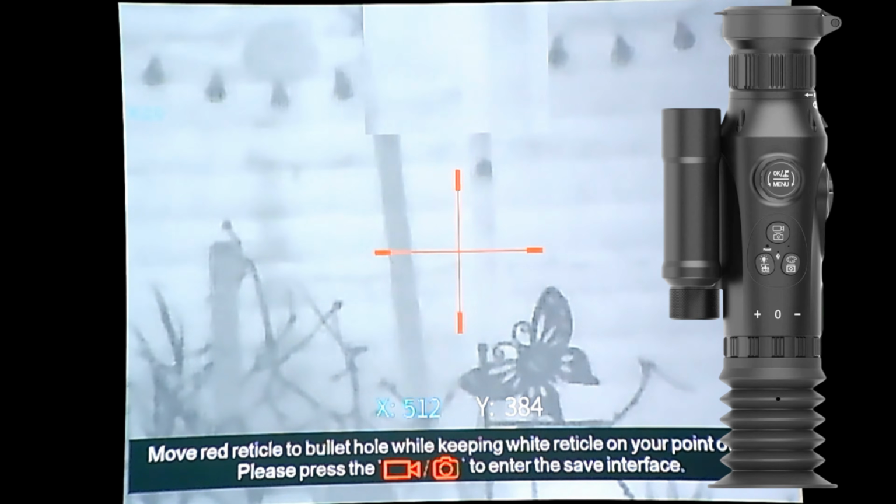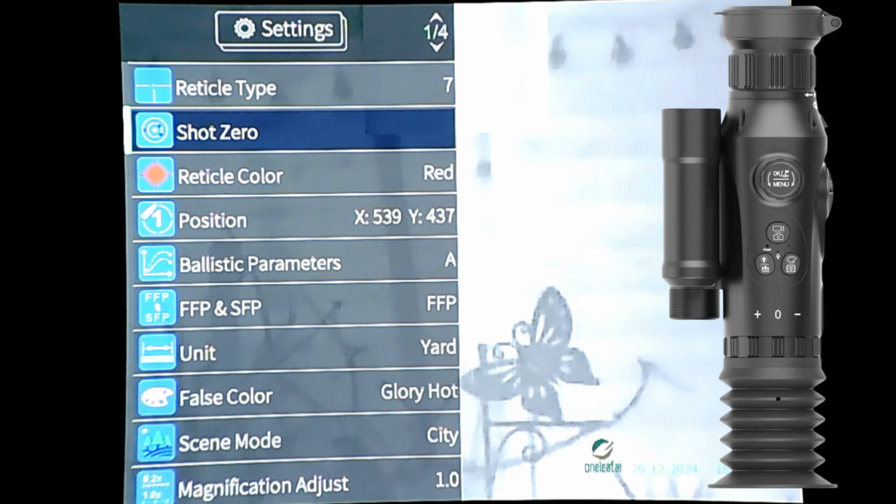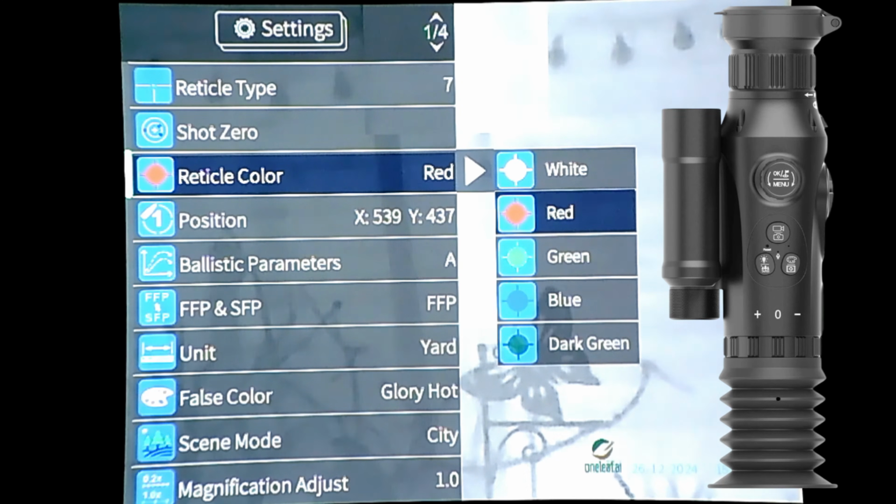So what I'm going to do, give it a long press again. So that's shot 0, reticle colour. You've got the option white, red, green, blue. Now for some reason they got rid of the black and they chose a dark green, so we'll stick with the red.